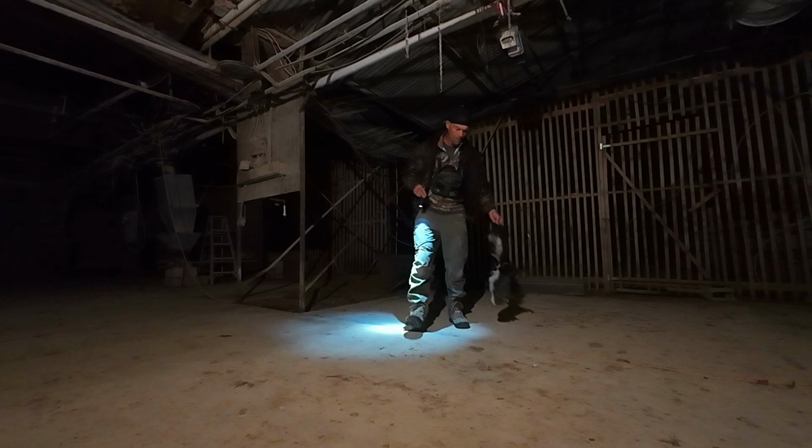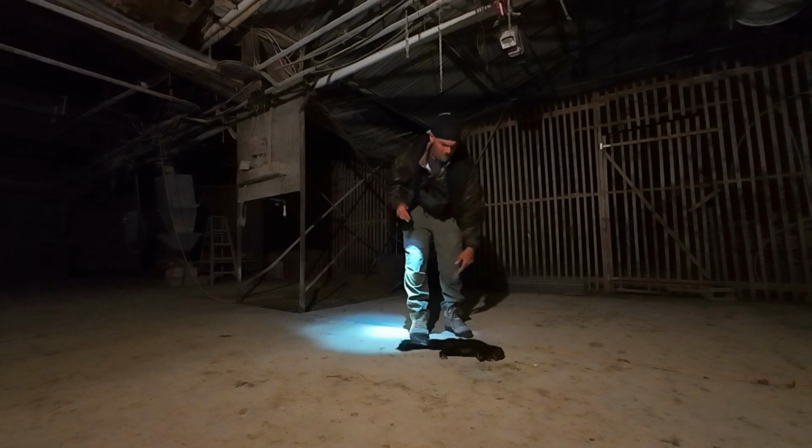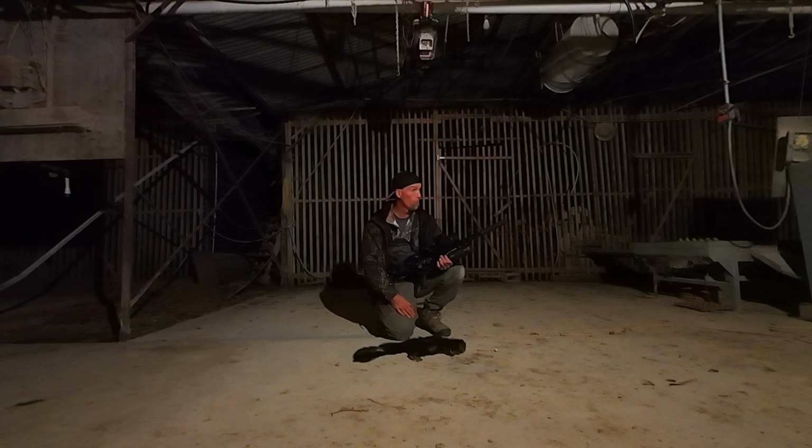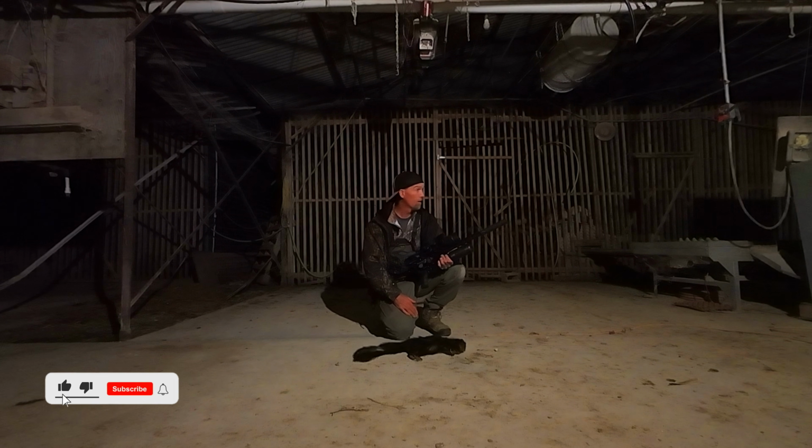So we got our first skunk down of the night, and I thumped it pretty good. It looks like it went right in the shoulder here, and he balled up and crawled underneath a piece of lumber here. I'm sure there's more. I've seen some pretty good sized skunks here, and so we're gonna give it a go, see if we can get some more of these down.